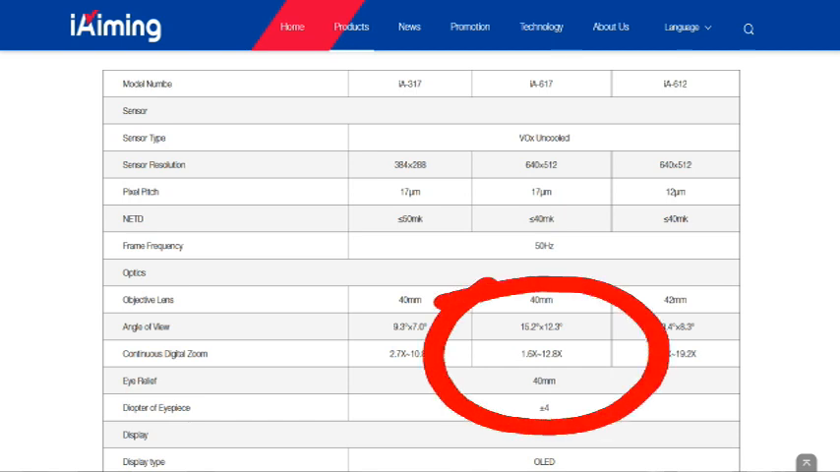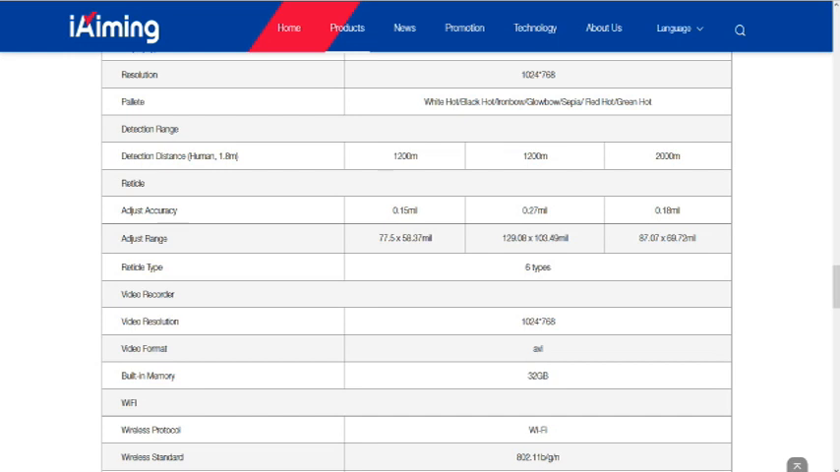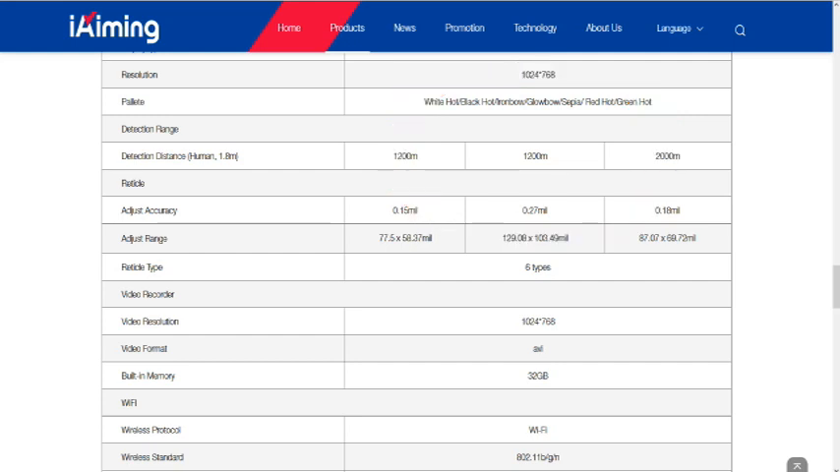It has a zoom feature from 1.6 to 12.8 digital zoom. So what that does is the digital zoom crops that image, makes the image larger, and because of this, as you zoom into the object that you're viewing, the image will start to pixelate. The image is actually projected onto a nice OLED display screen, which is focusable to your eye, as I said earlier. The detection range is out to 1,200 meters or 1.2 kilometers. It'll pick out an adult-sized human at that distance.